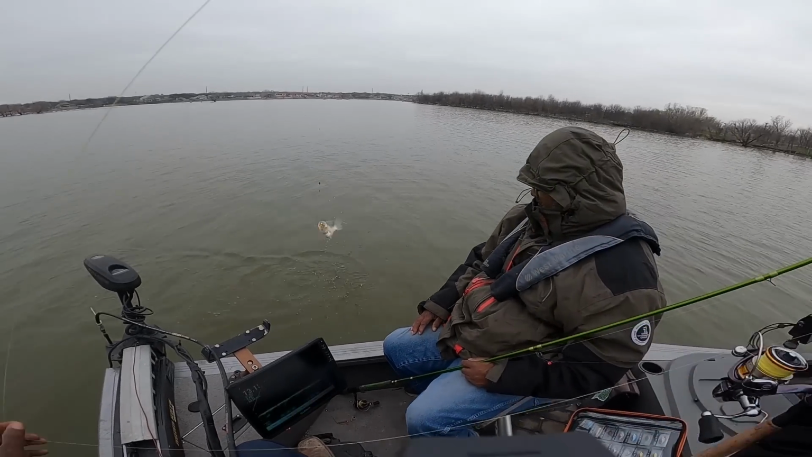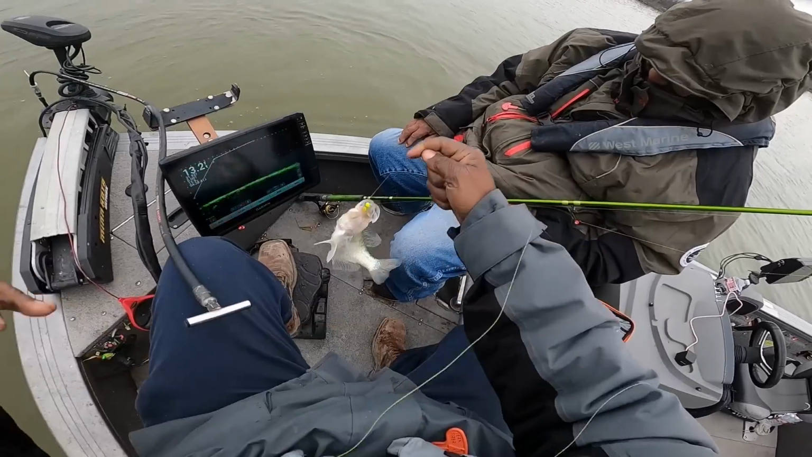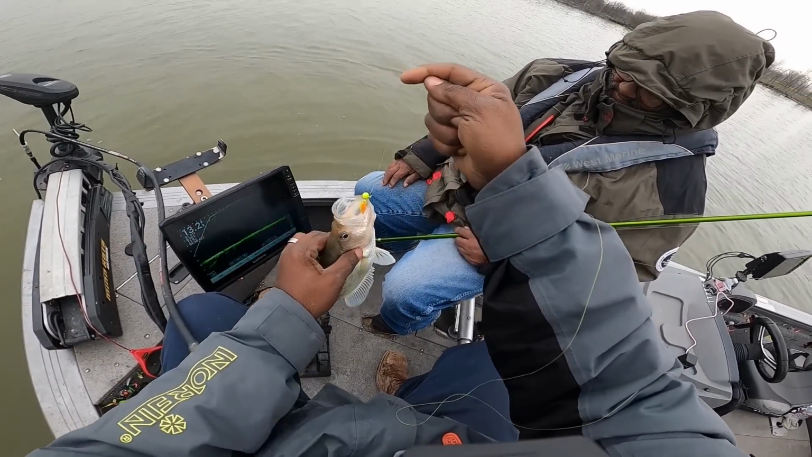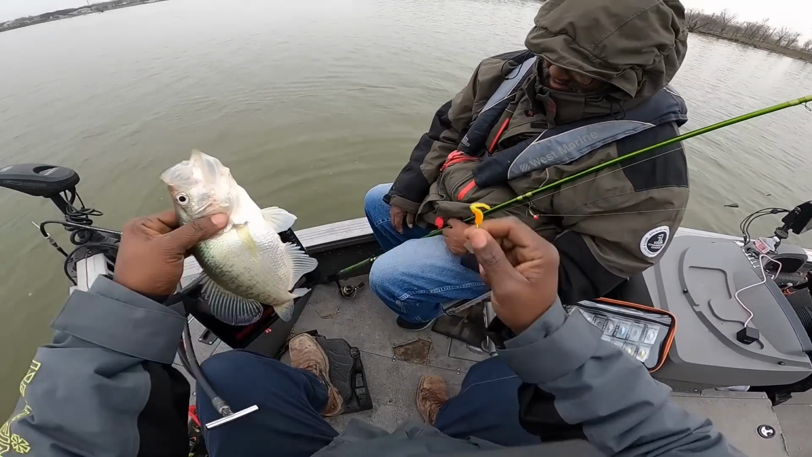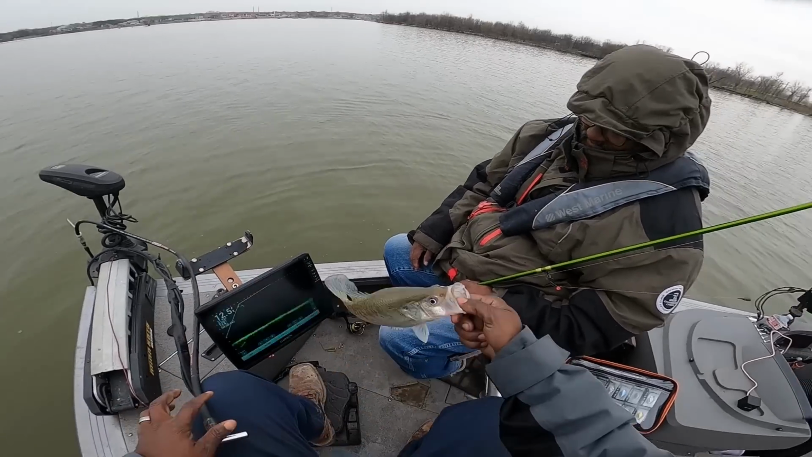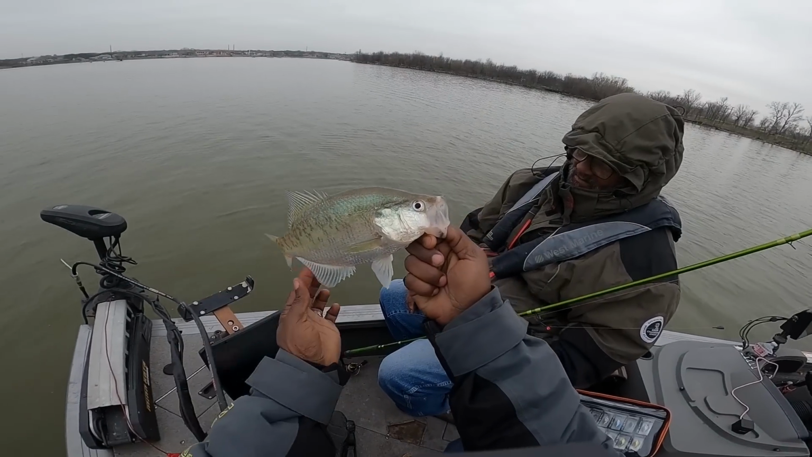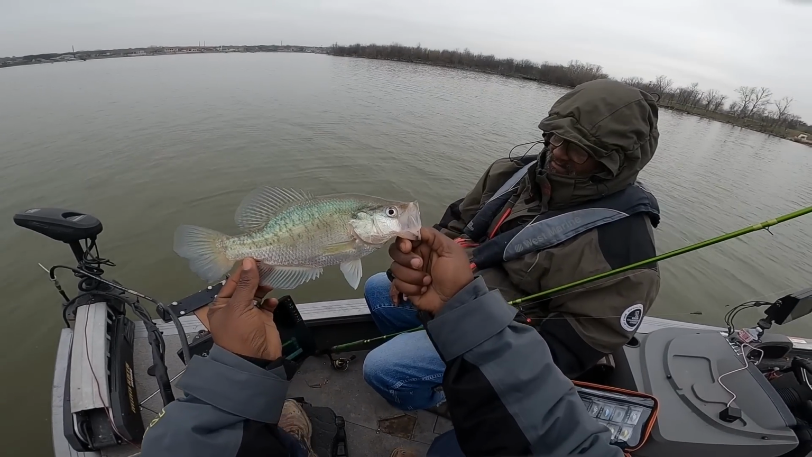Not a huge fish, just another keeper fish, Dad. That's a eater. But I tell you what, that's a male. Look, he's squirting. That's a male fish, guys. Now, usually when we're trying to figure out if they're getting hormonal yet, what we'll do is we'll put them in a live well and see if they darken up.